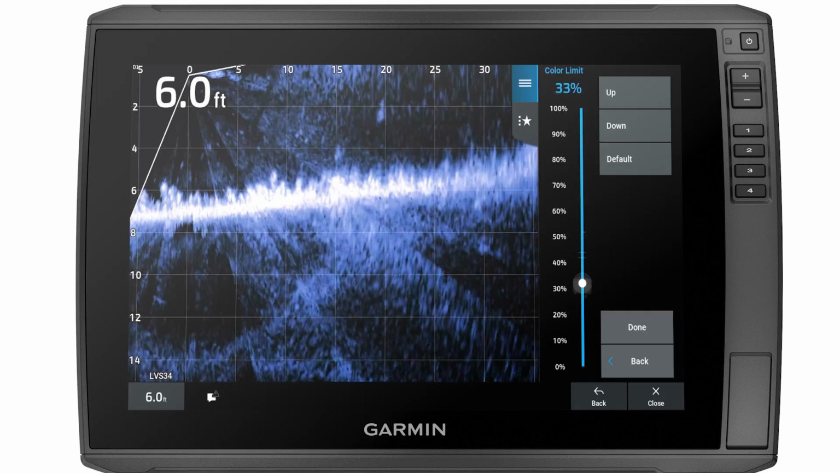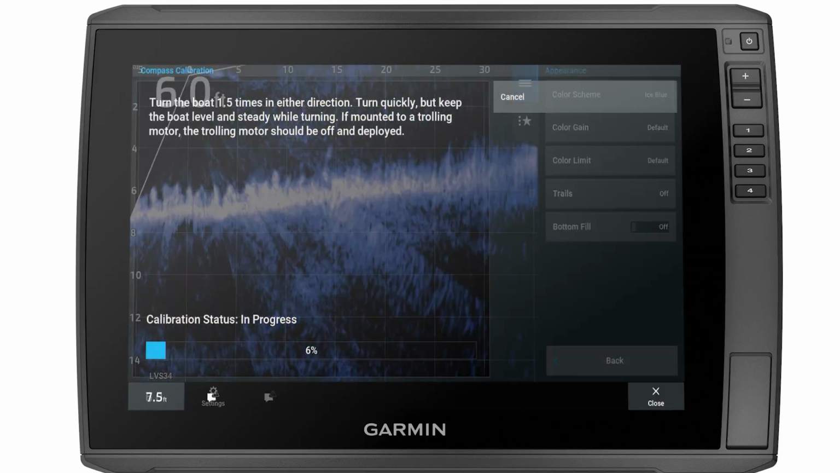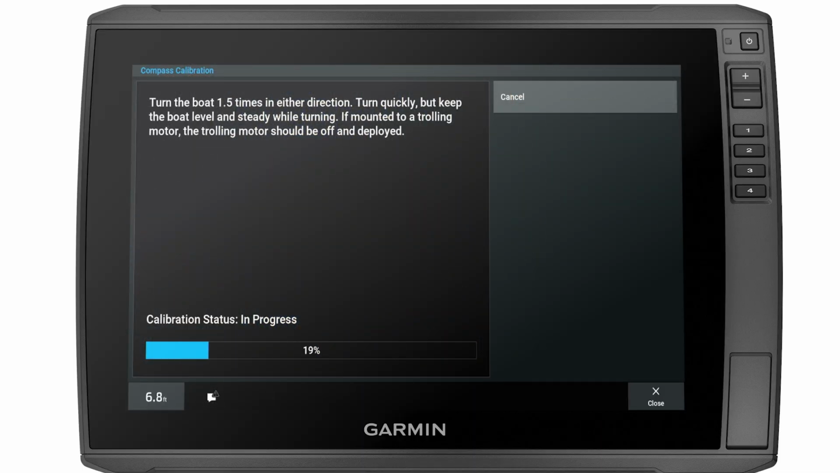Remember, the LiveScope can always be reverted to default settings. The LiveScope will need to calibrate again if restoring sonar defaults is done on the Garmin chart plotter. Understanding these settings should allow you to get the best possible image on your LiveScope sonar.